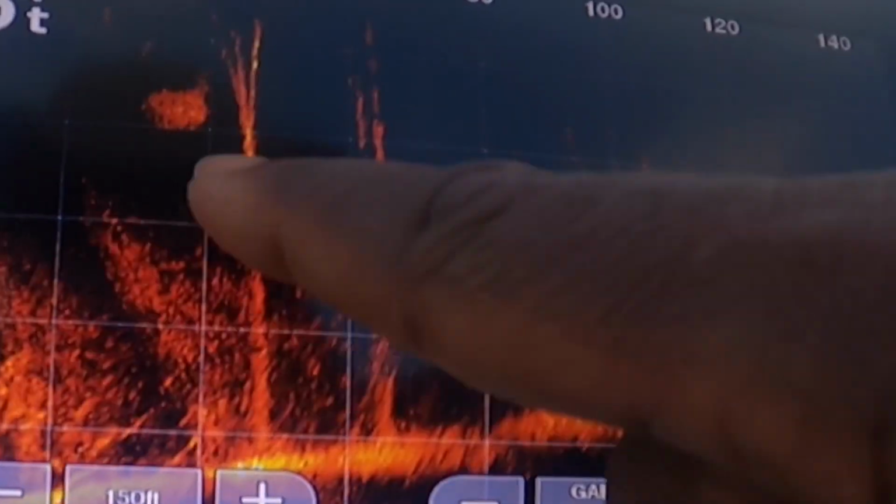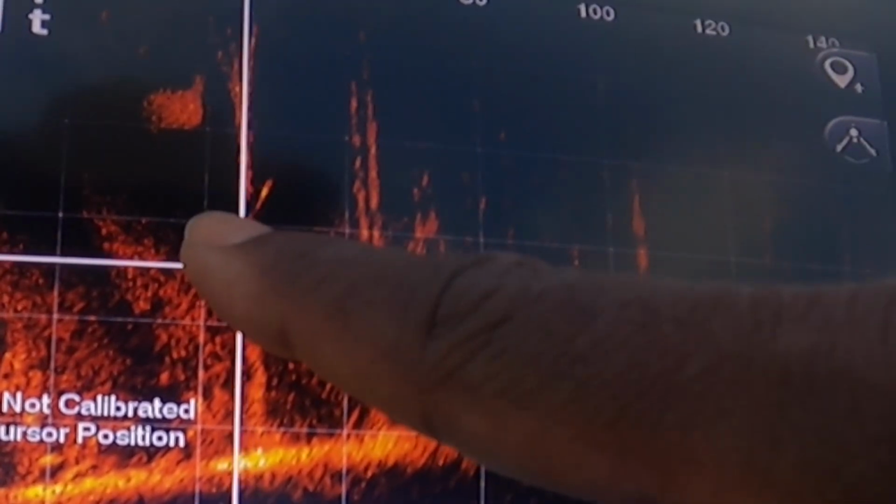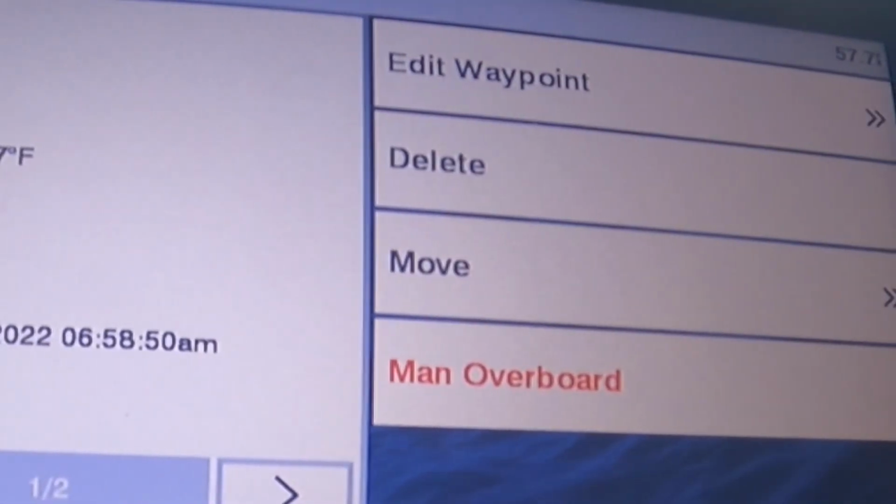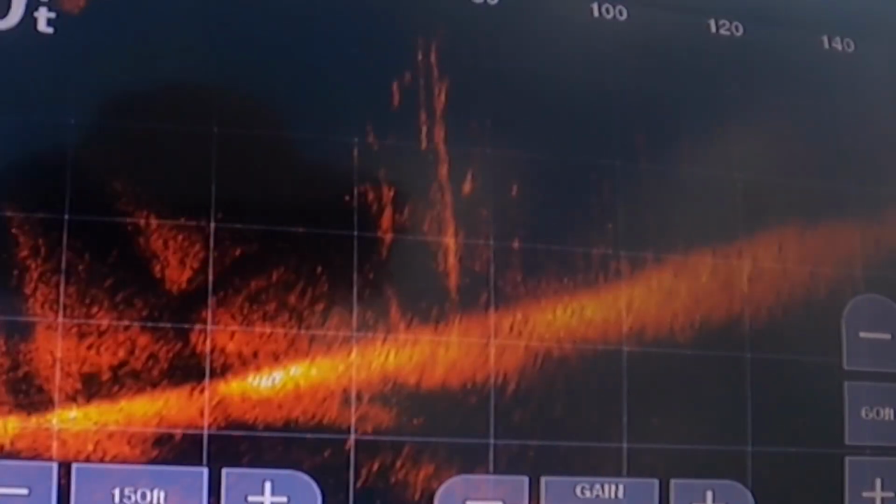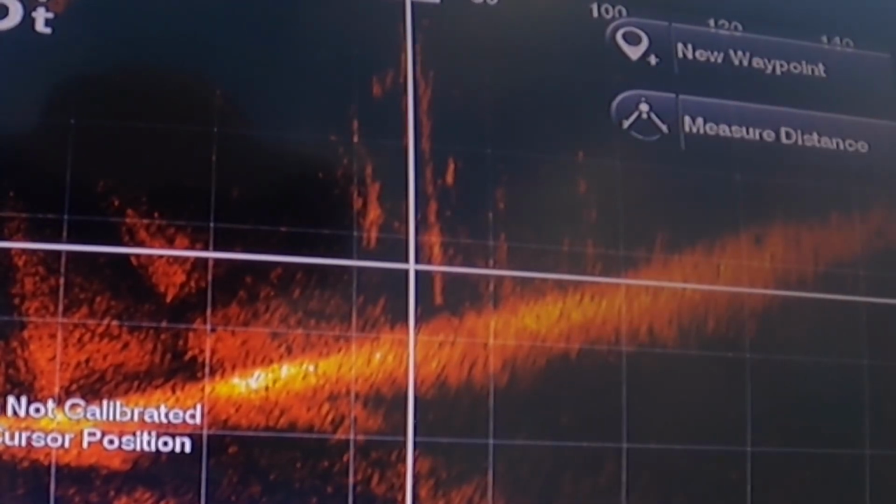Like this one. All right, that tree is 40 feet away. All I'm gonna do is mark this tree, and it's gonna save that waypoint. So I just hit mark, it's on there, and then go back. Yeah, see, this looks like something that's interesting. I'm gonna go ahead and mark that tree too.